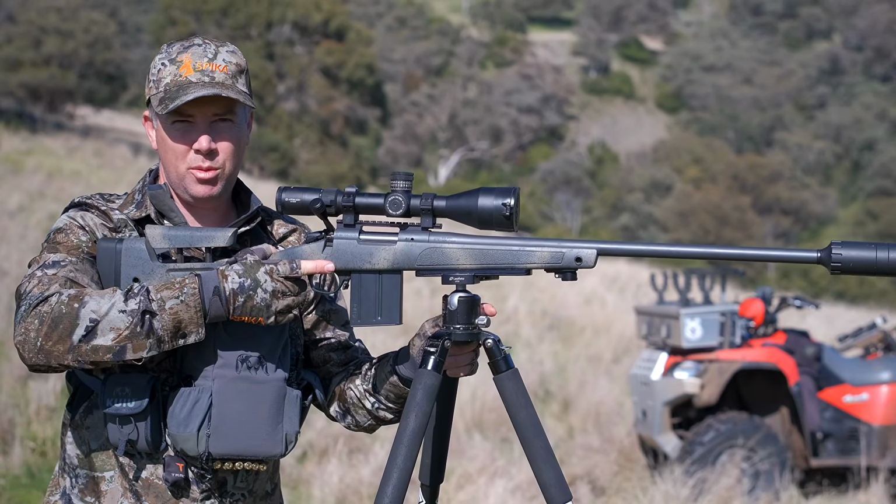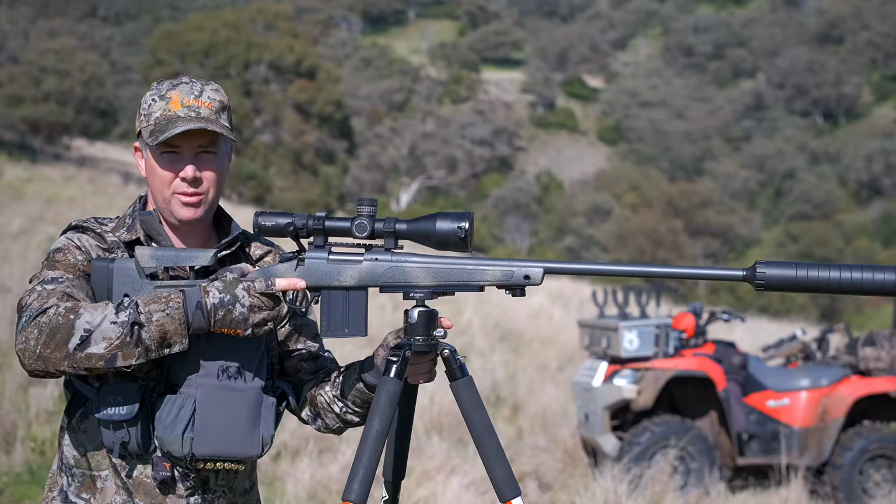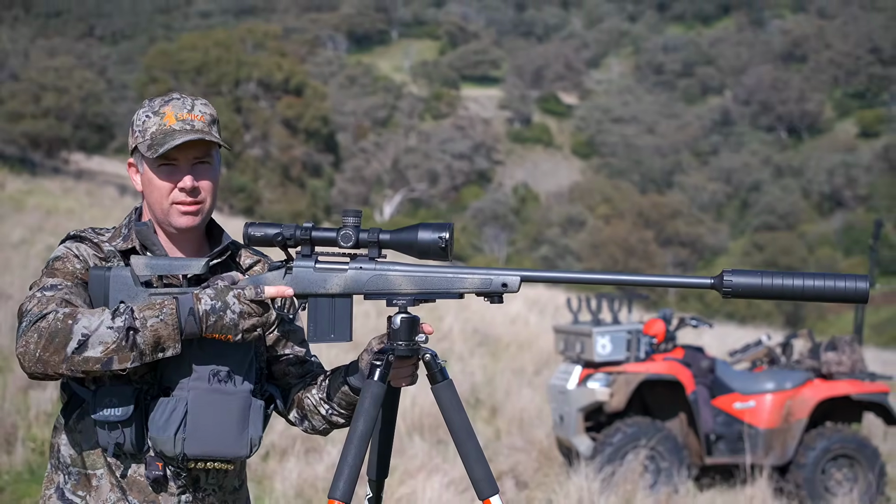G'day guys, I'm out on this trip solo. I've got the quad bike, my 308 with a thermal gear, 6.5 PRC for any long range stuff. Let's see how we go.